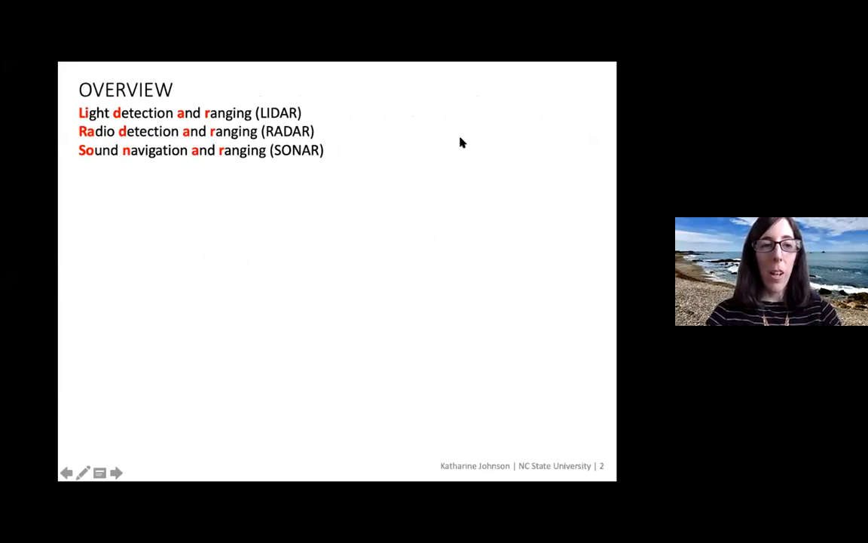So LiDAR stands for light detection and ranging, and if you're familiar with sonar or radar, it's very similar. Radar is radio detection and ranging, sonar is sound navigation and ranging, and LiDAR is light detection and ranging. So the difference is that it uses lasers instead of radio waves or sound.